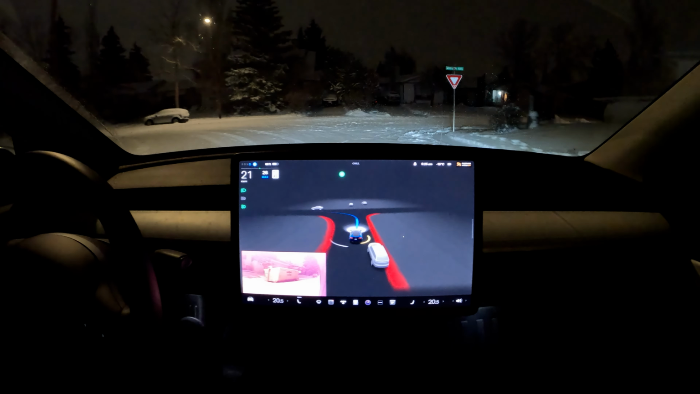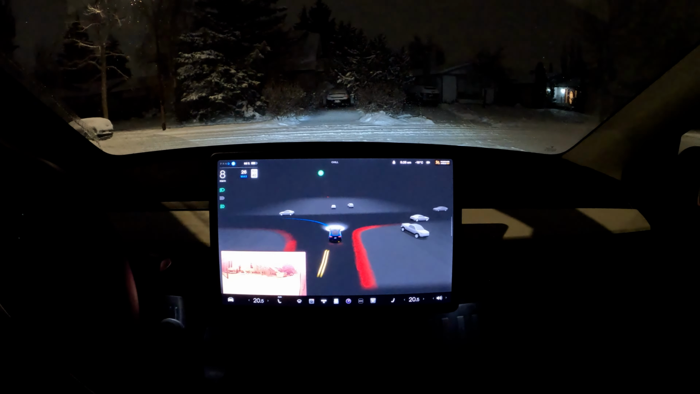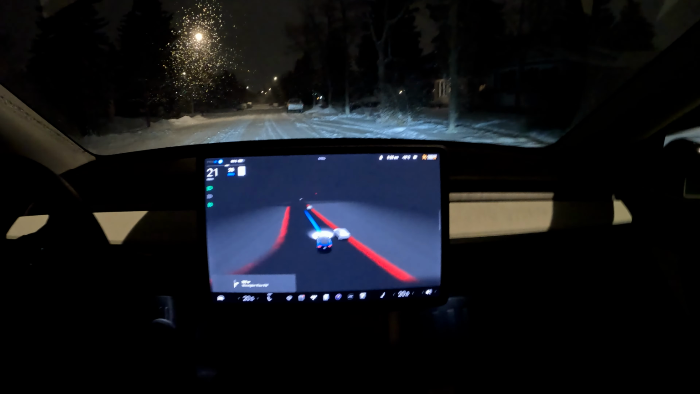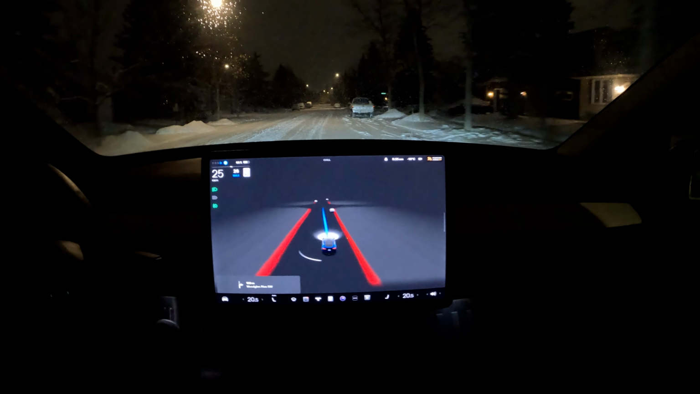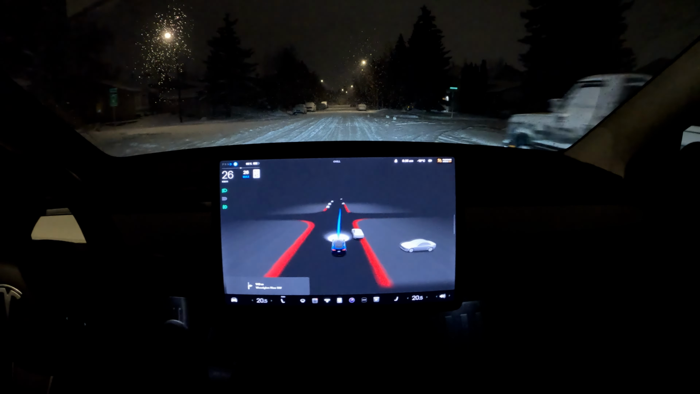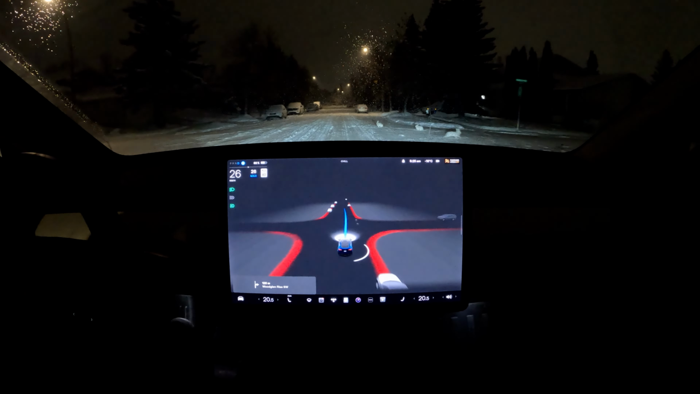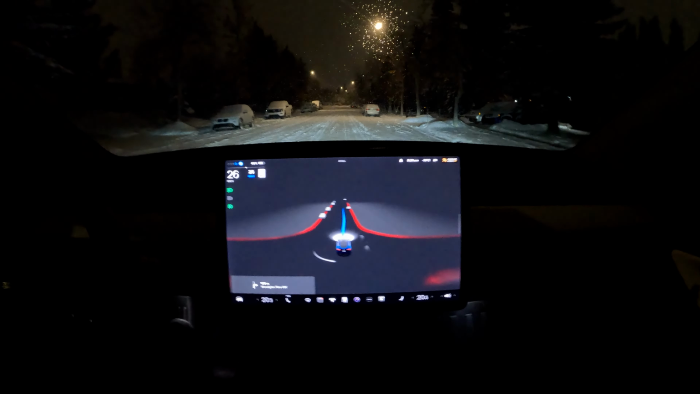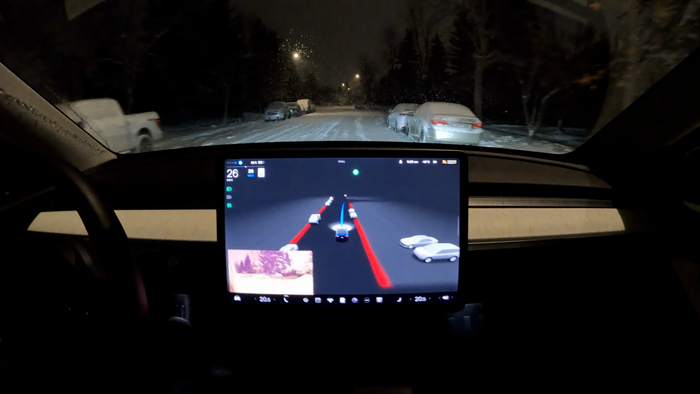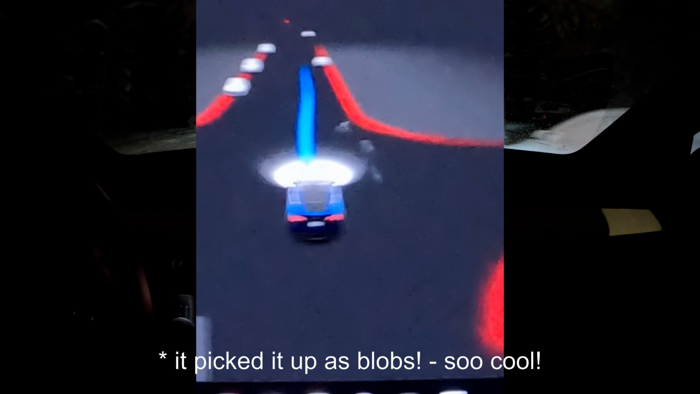Have a left turn coming up. Very nicely done. It's very cautious on those turns. This is really good. I'm really enjoying this. Oh, and we have 3 bunnies in the middle of the intersection. I don't think it picked that up on the visualization.